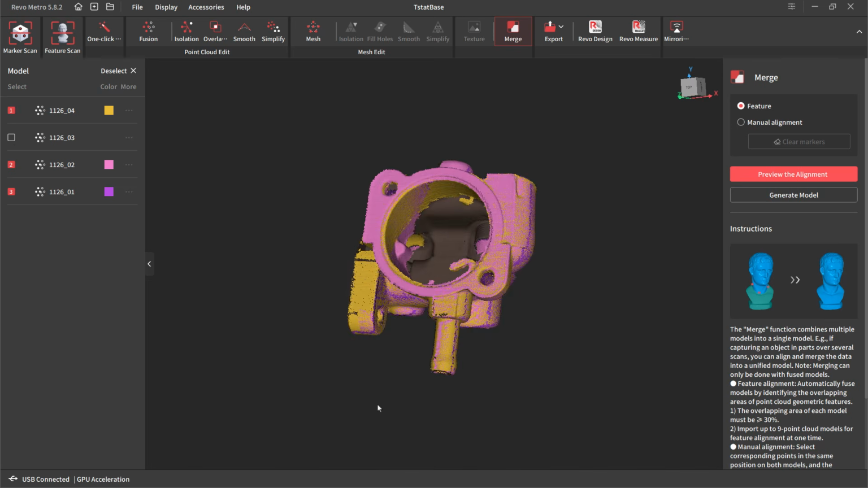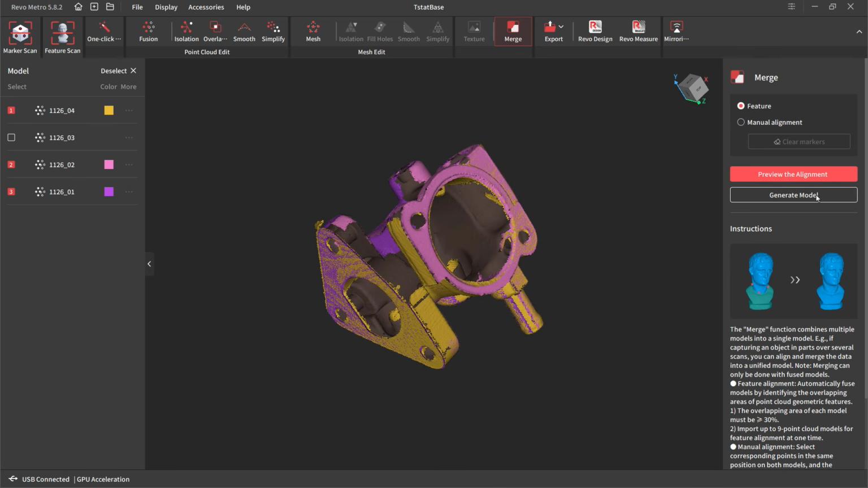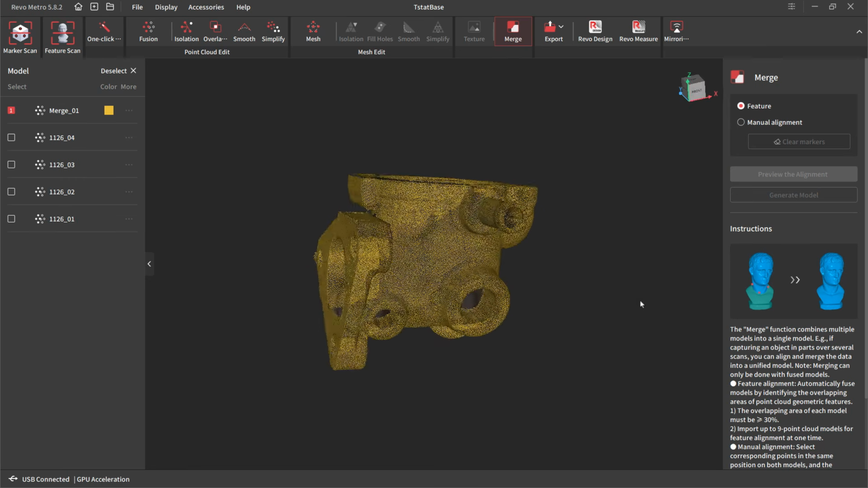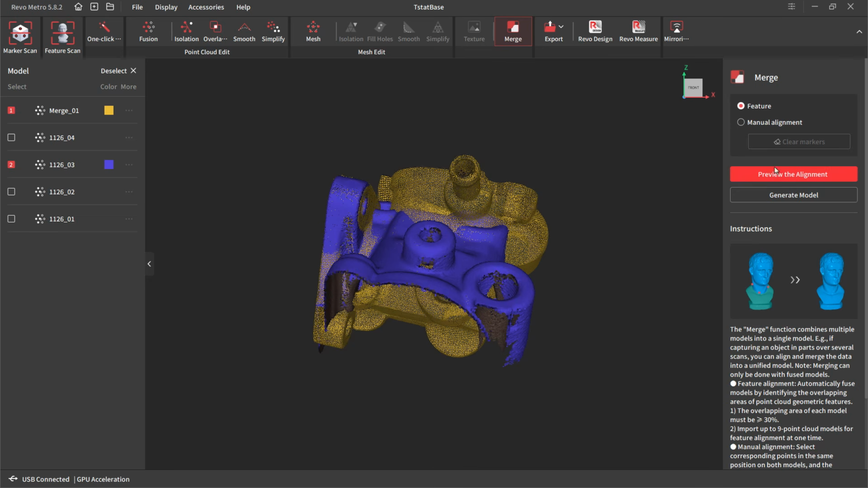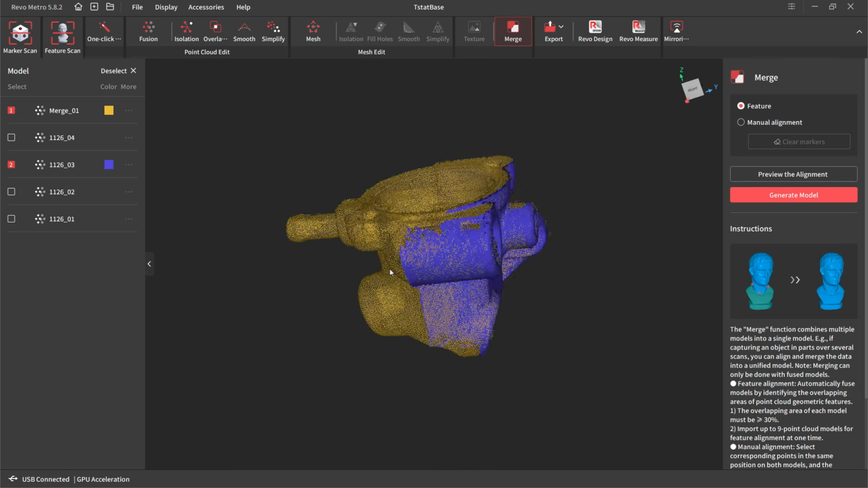And so if some of them align okay, then generally what I will do is generate the model, allow it to create the model from those couple scans, and then we can always do the merge process again with the merged model and the one that was missing. And so now there's some holes on this side. And so scan 3, what we can do is preview the alignment and see if now that the other 3 are already aligned, if it can put it in the right place. And you can see now it was able to do that.